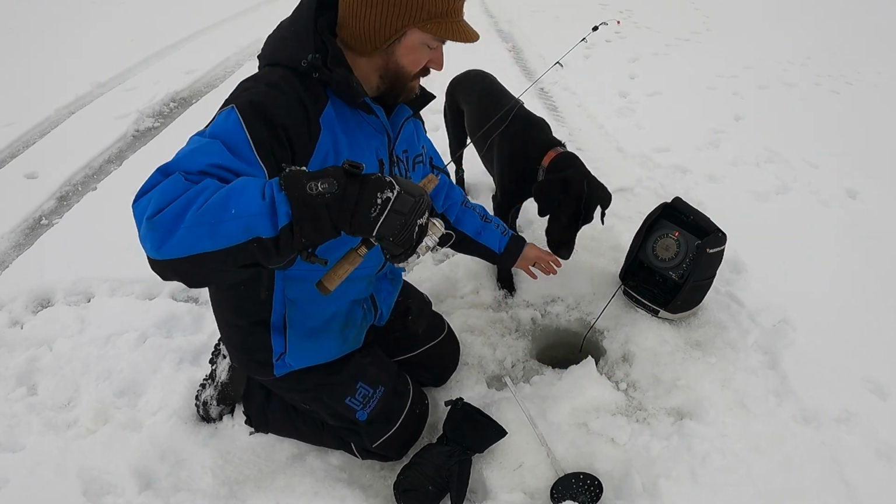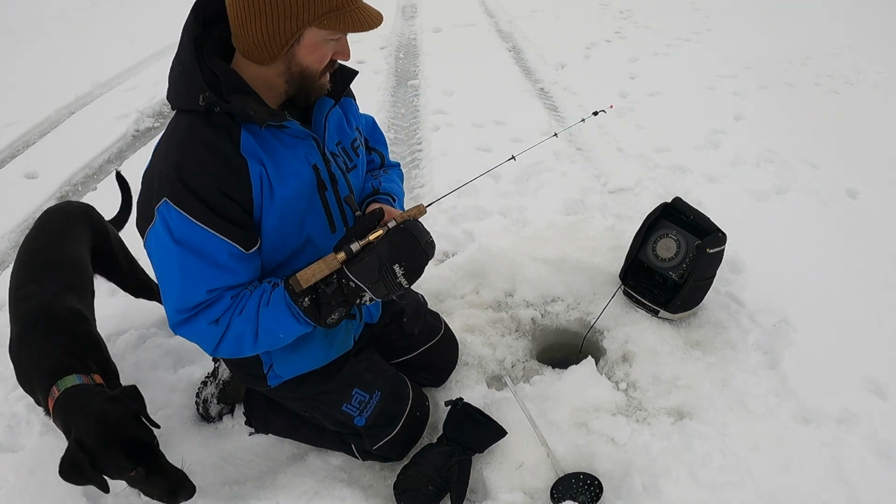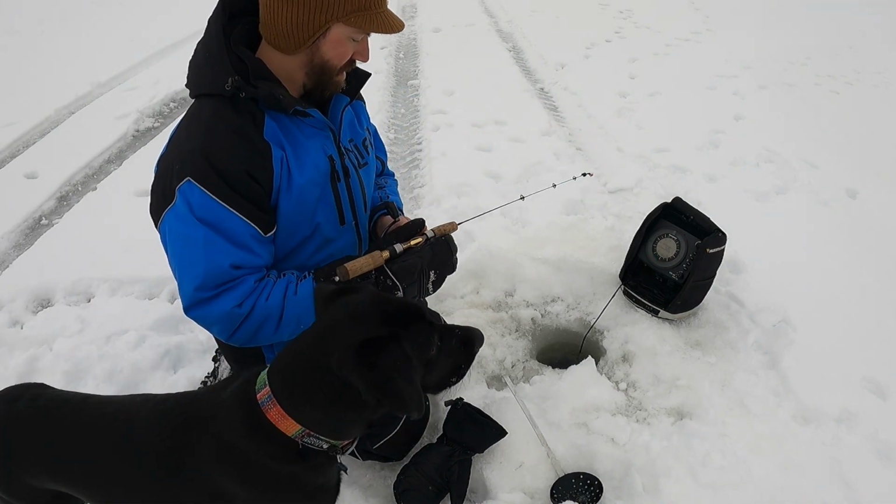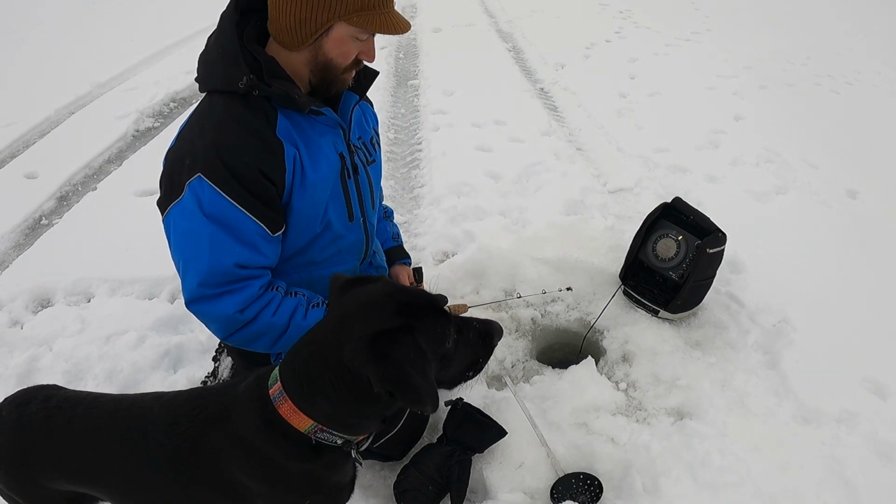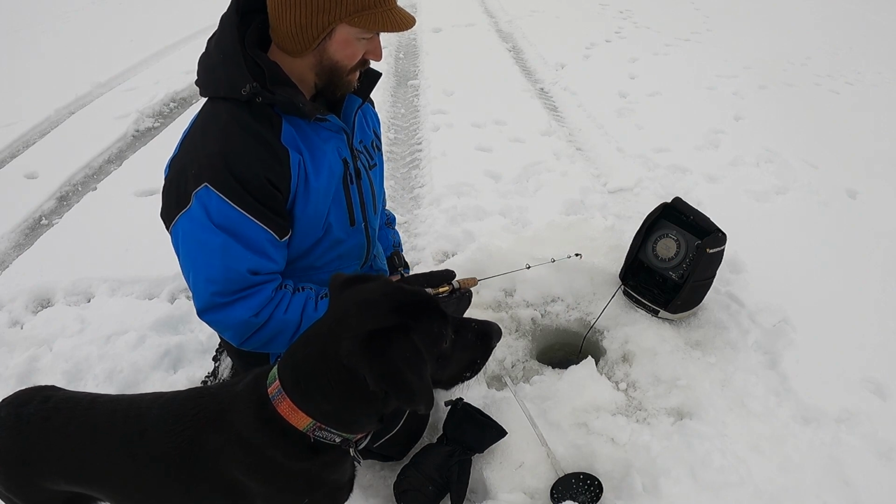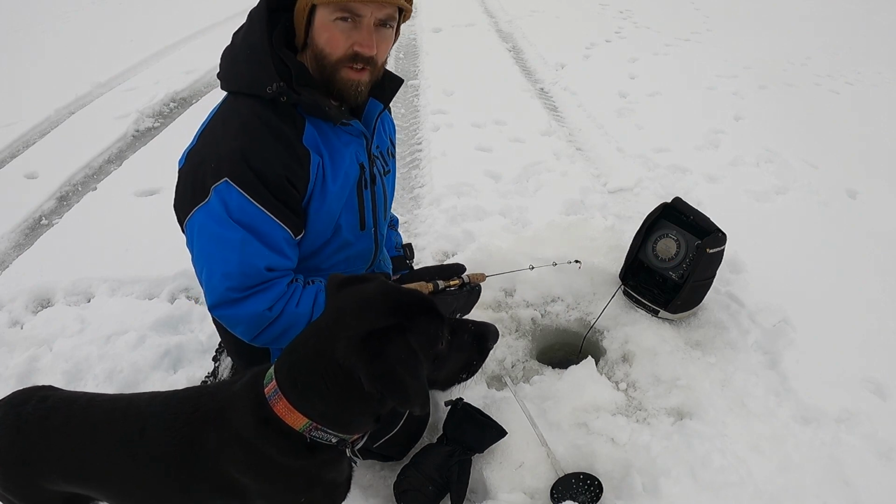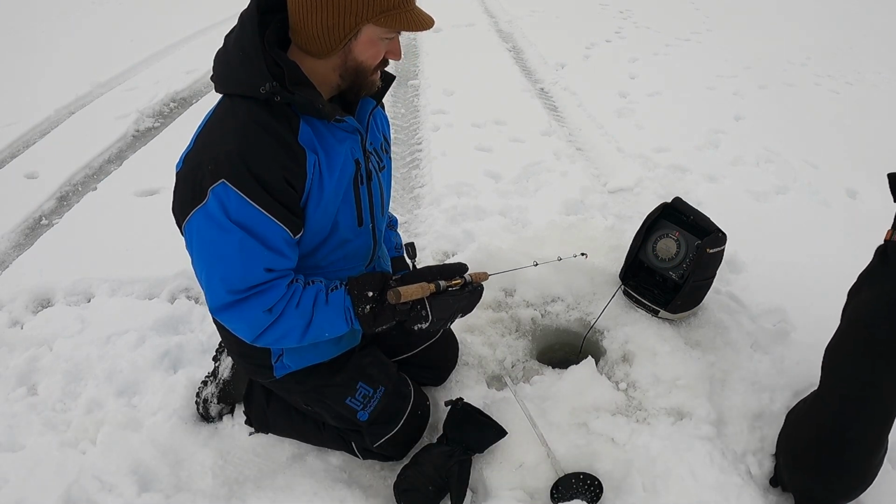So here's the problem that most people have fishing out here: they come out, they see the group of people, say, all right, that's where I'm gonna go. They go drill some holes, set up their shack, sit there, maybe they mark a couple fish, maybe they catch a couple fish, but they're really just not on the sweet spot.